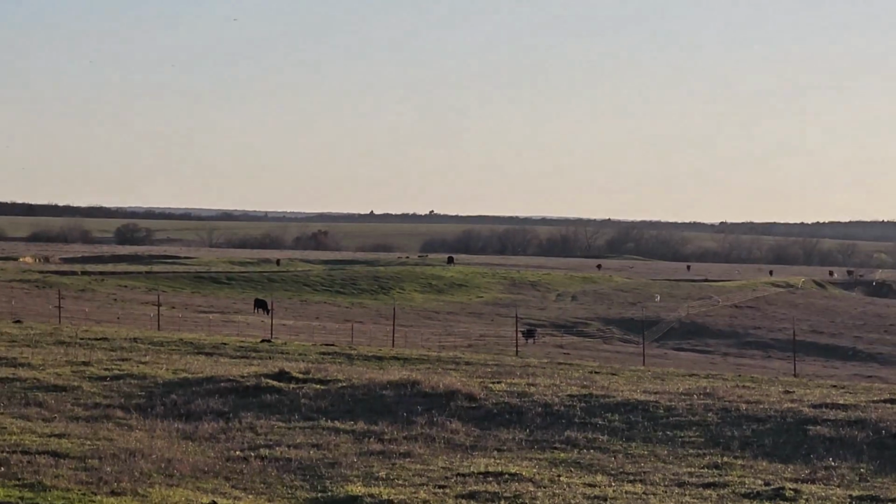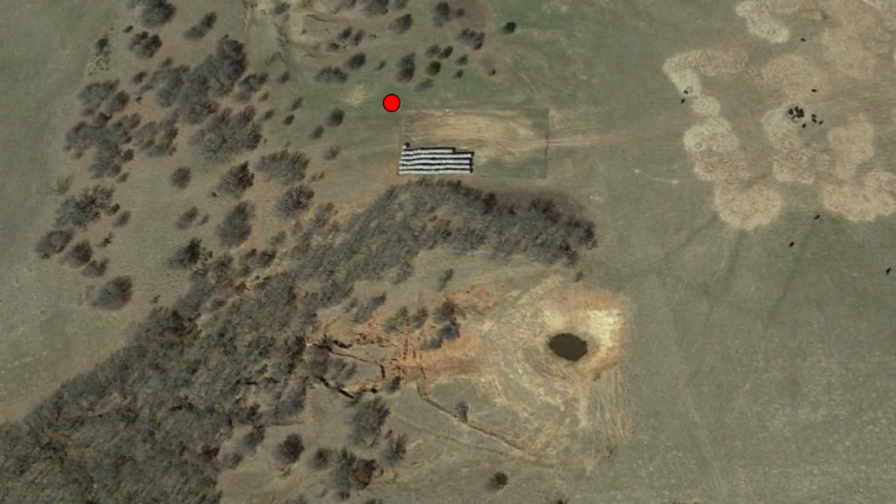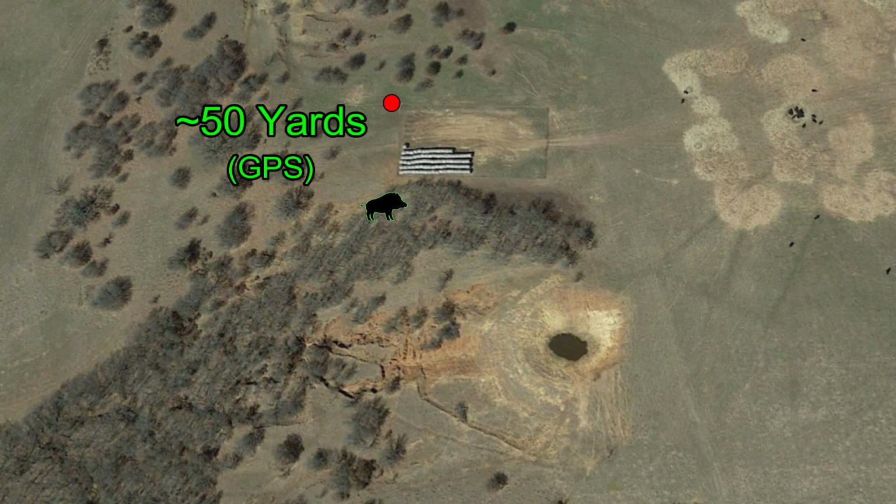that first tree line, and I didn't think I'd see them again, but a little while later, about 1,300 yards away, I came across 5 more pigs. Now, where I took my shot was where the red dot is. The pig is going to be where you see the pig drawn about 50 yards away. It's going to get hit, it's going to run, it's going to make it into the ravine and take off in this direction, and I'm not going to find it.